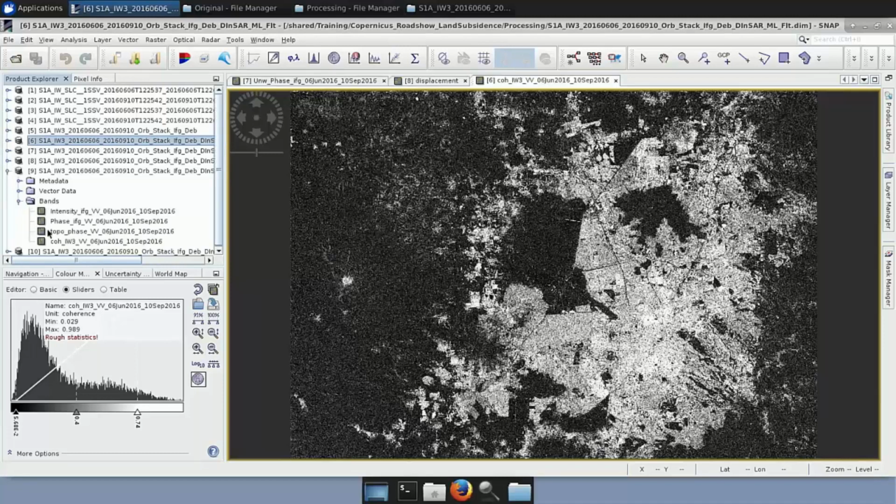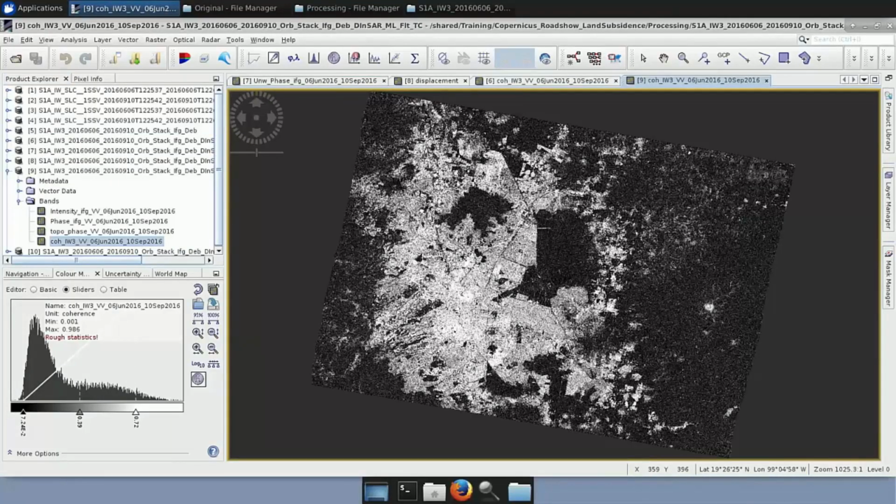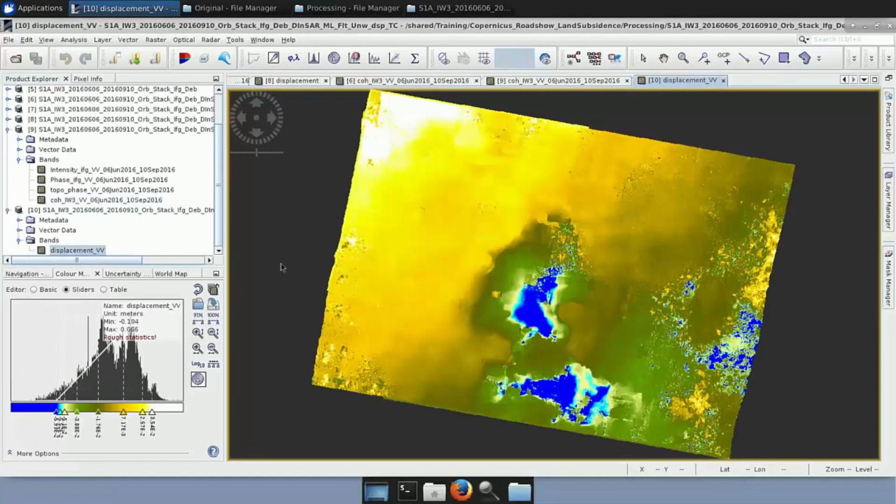So if I open the bands and I go here to coherence, for example, because here you can see the coherence of product number 6. So now that I have it terrain corrected, if I open it, you can see that it is geolocated in geographic coordinates. The same also happens if I expand the displacement.